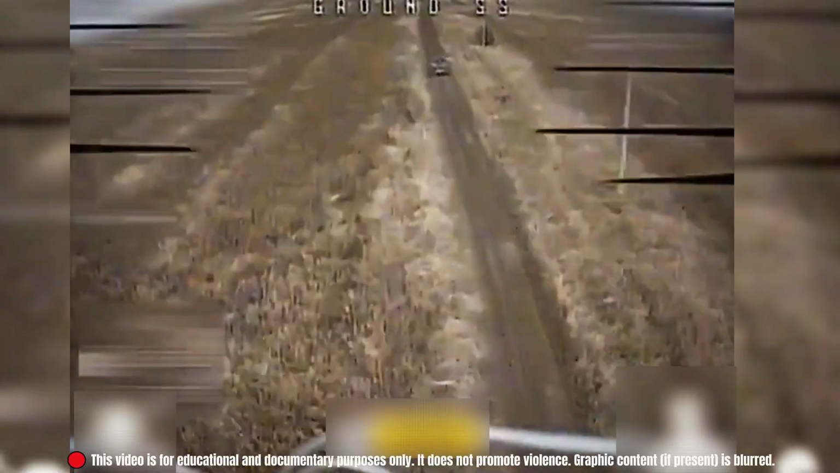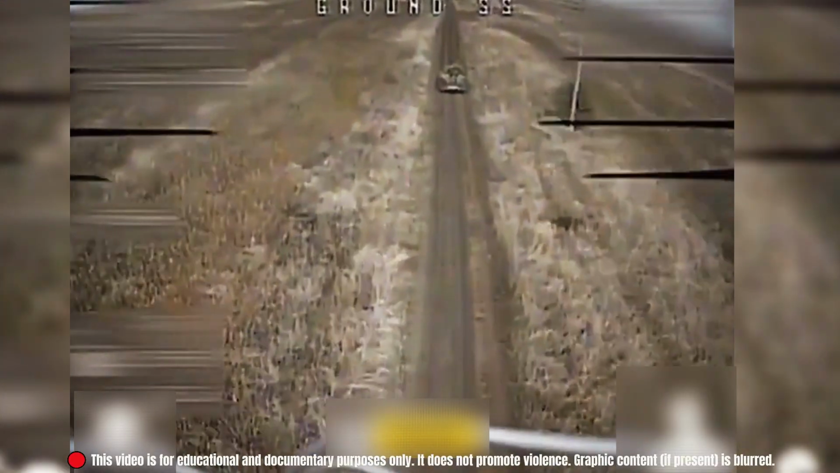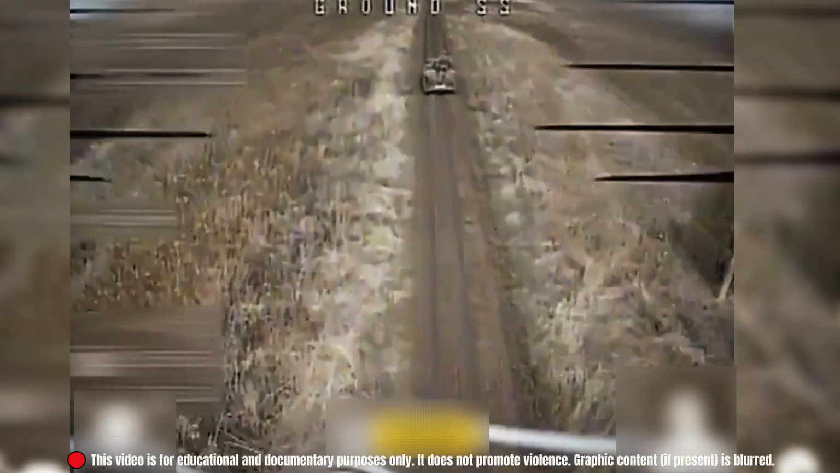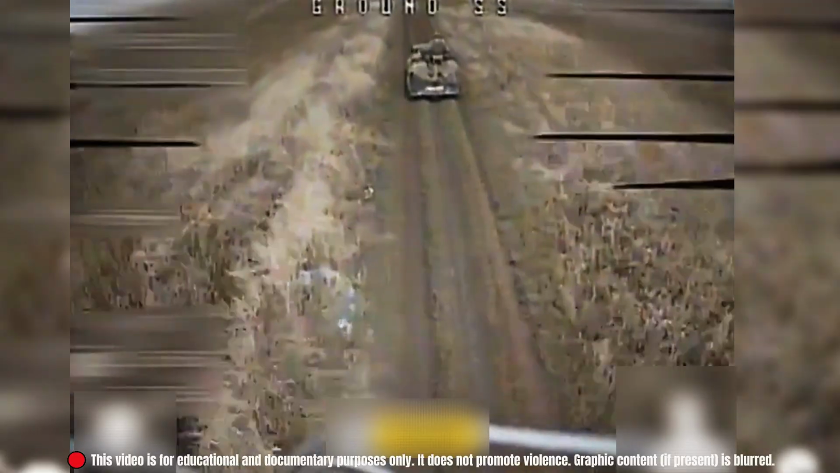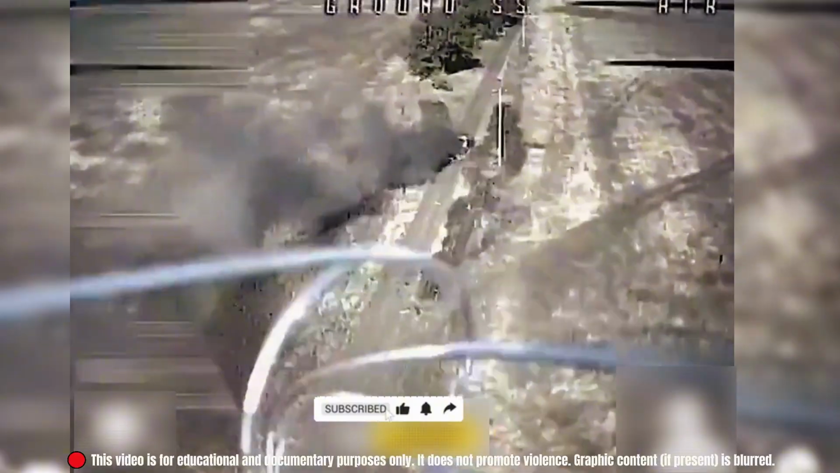Pokrovsk direction. A Russian military truck loaded with infantry rolled toward the front line. Drone operators from Ukraine's Tereta unit, under the Skull Battalion, began tracking. The drone adjusted altitude, then dove. Its target, clear. The exposed soldiers in the truck bed never had time to react. Seconds later, the entire vehicle erupted. Metal twisted, smoke billowed. Nothing kept moving.